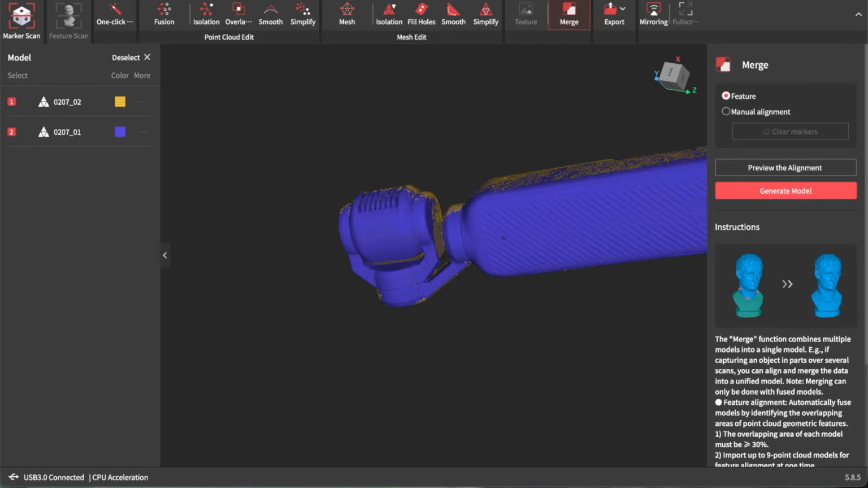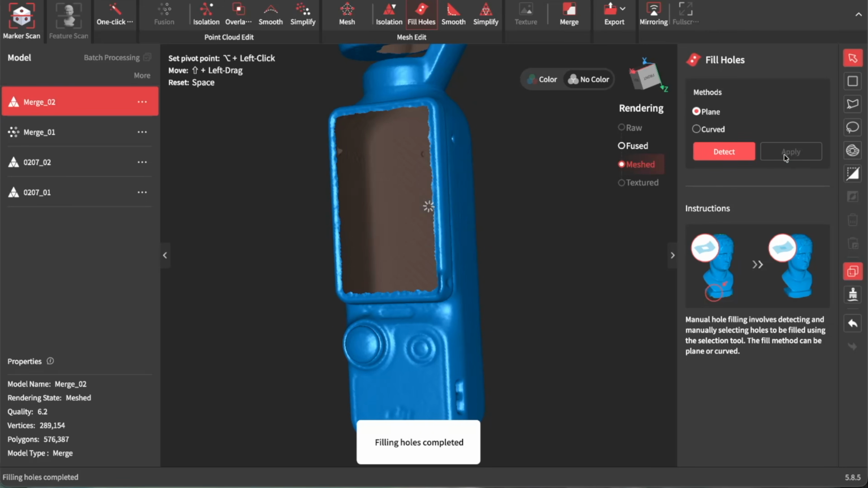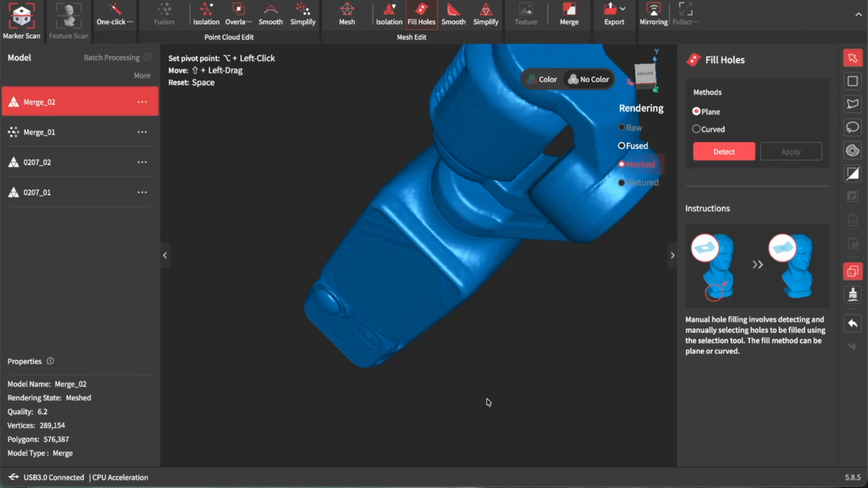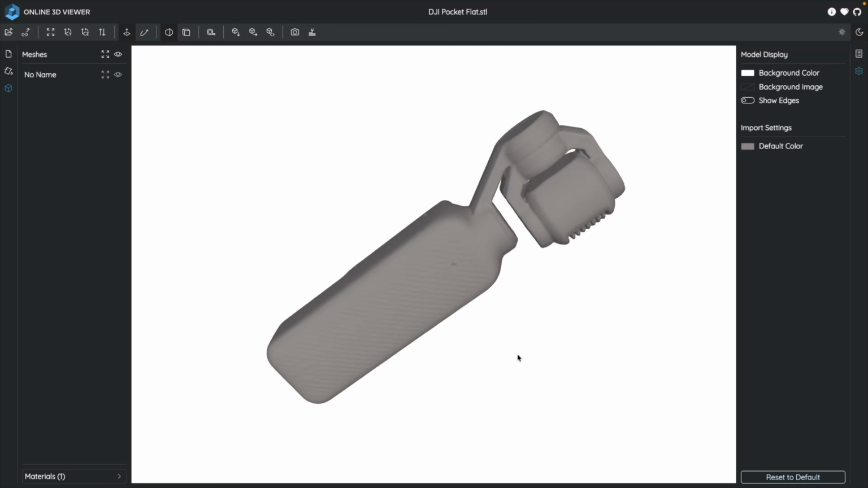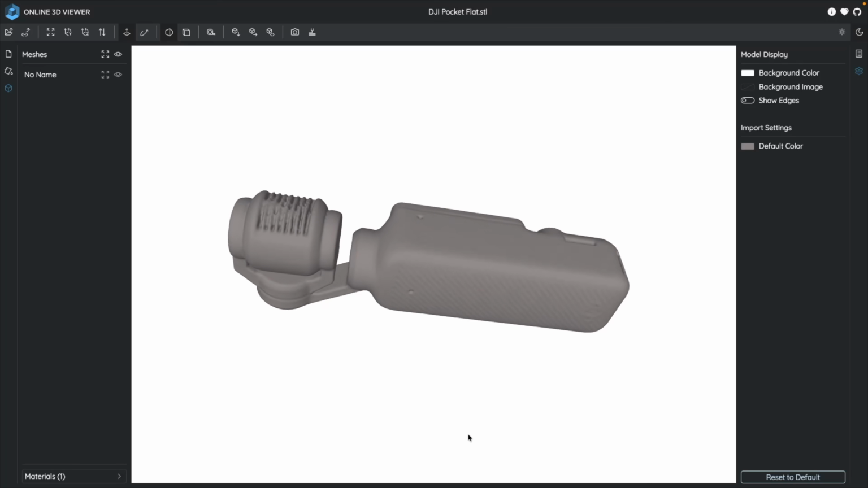Similar to with the Game Boy, the screen being so reflective, I ended up just using fill holes and I think plane to just sort of fix or fill that rectangle, and then a couple of the little vents that didn't capture perfectly. But outside of that, it just did an awesome job with scanning this.